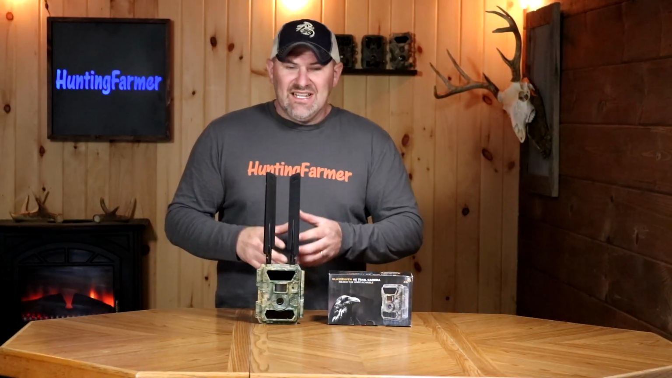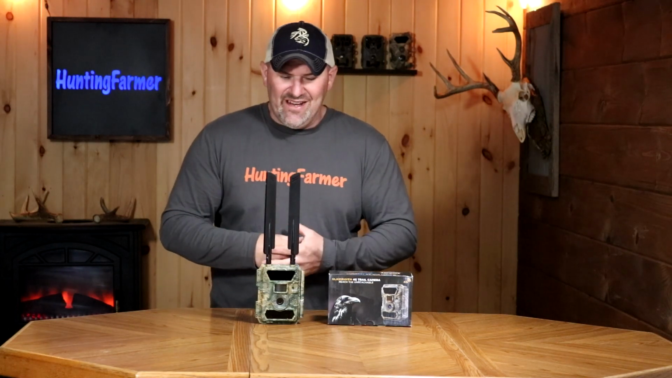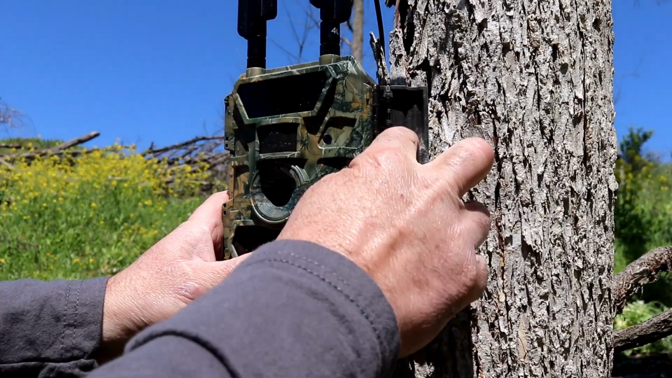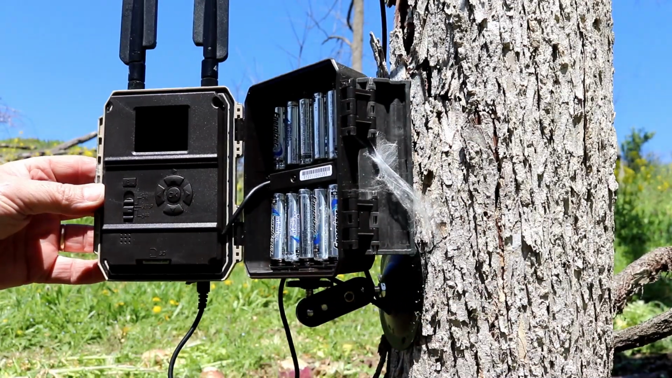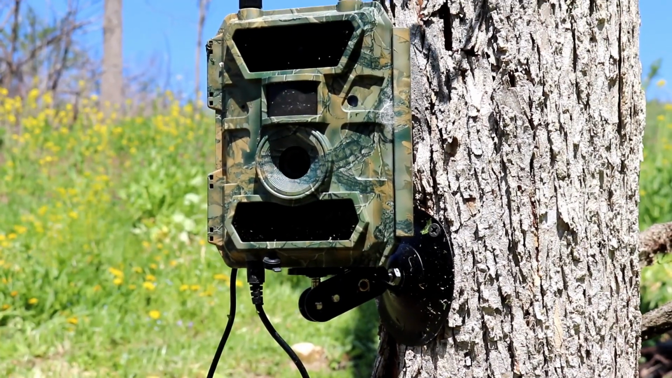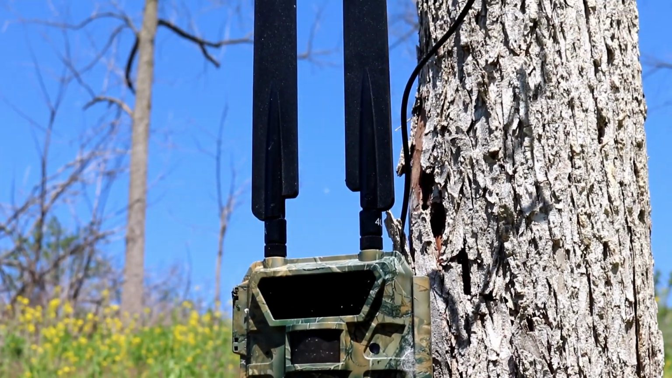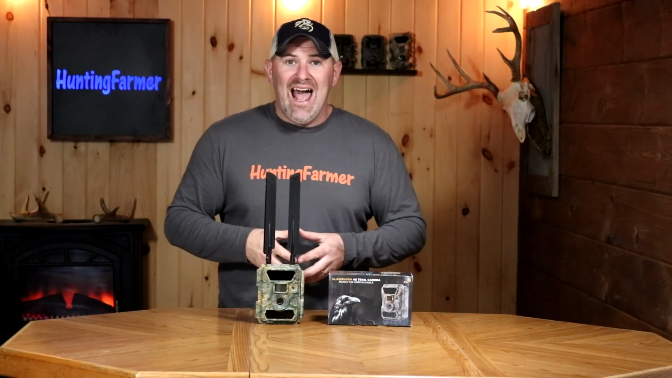Next, although these dual antennas stick out and look a little the way they do, they really did provide me with good cell signal. I live in the hills and mountains and valley regions here in Pennsylvania, and I typically don't have great cell service, but with the provided SIM Hero SIM card, I had no trouble. I had good reception where I placed this. It was actually better cell service than what most trail cameras that I run have.